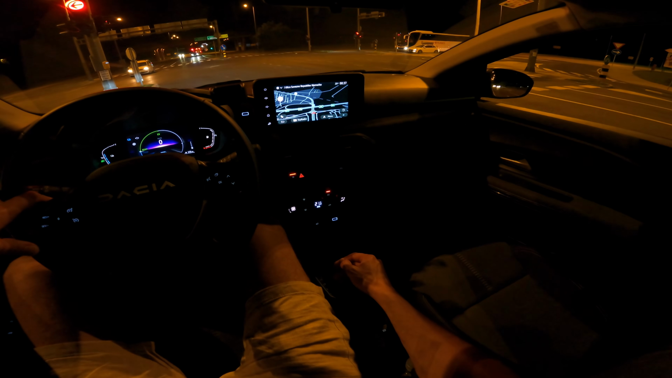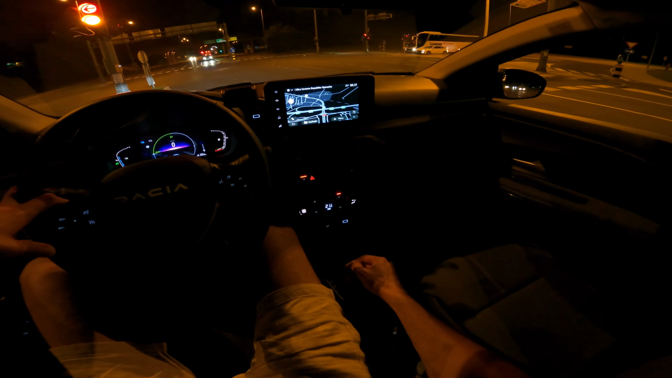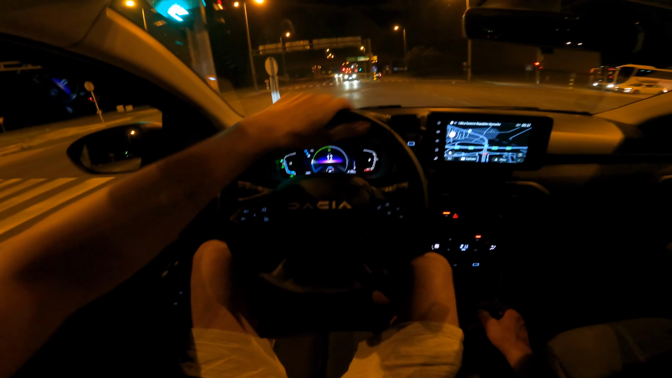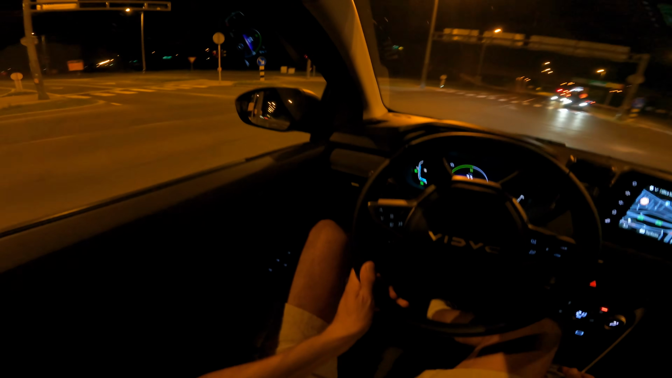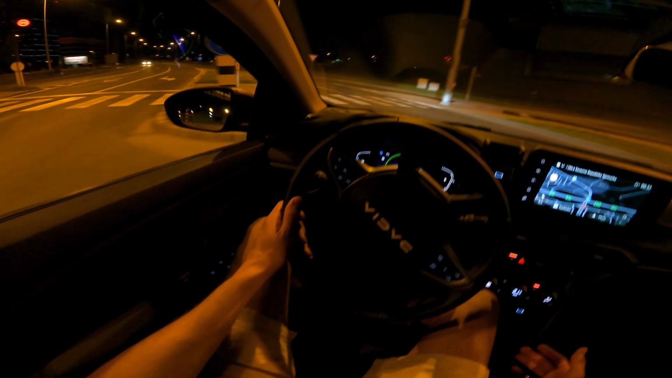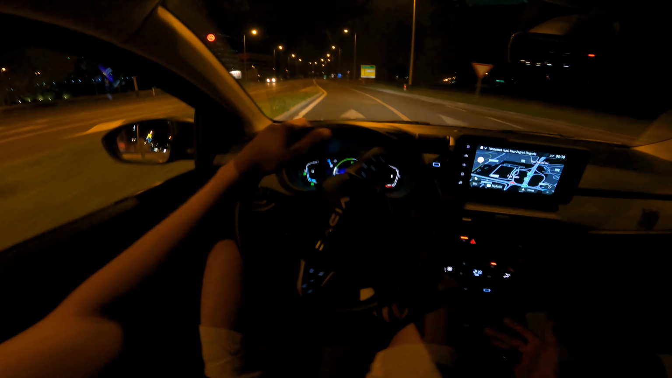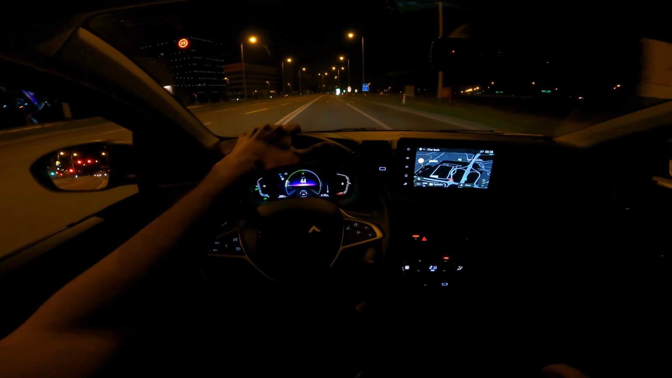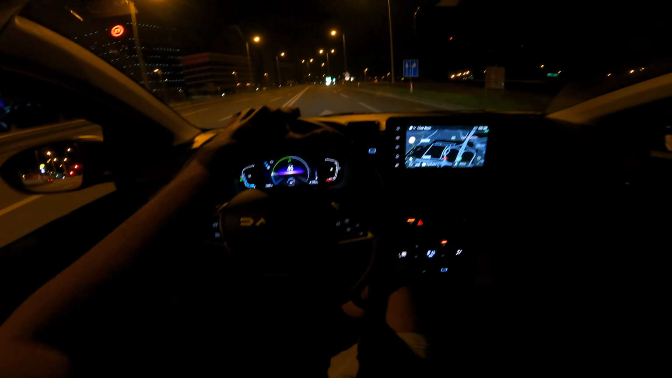It's one of the downsides of Dacias. They need to fix their seats, which is kind of odd to say, because design-wise they look very similar to the ones in Renault, but those didn't feel that way, so they must be using some sort of different sponges or materials.